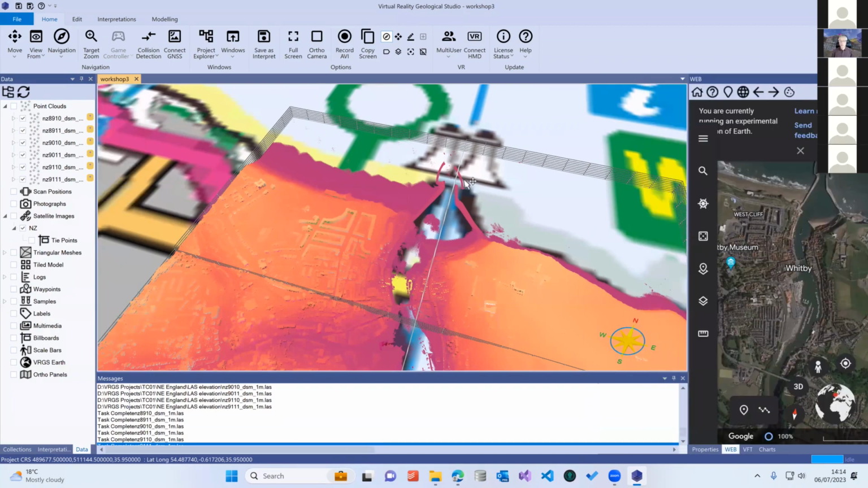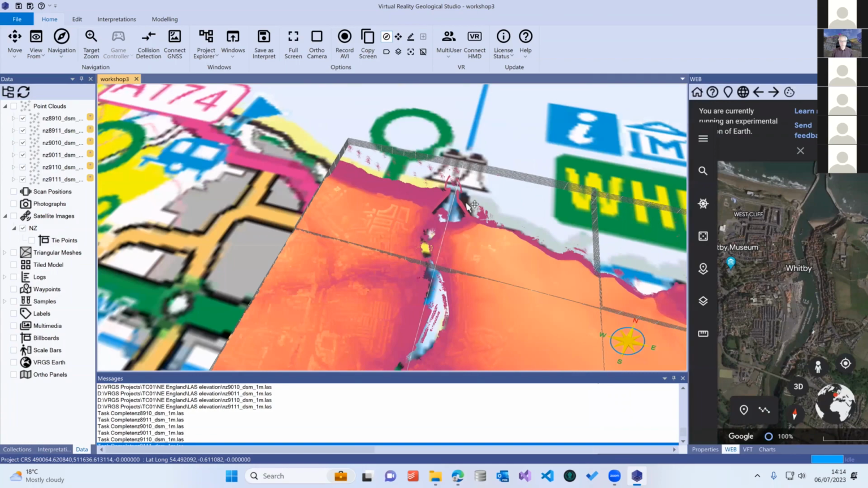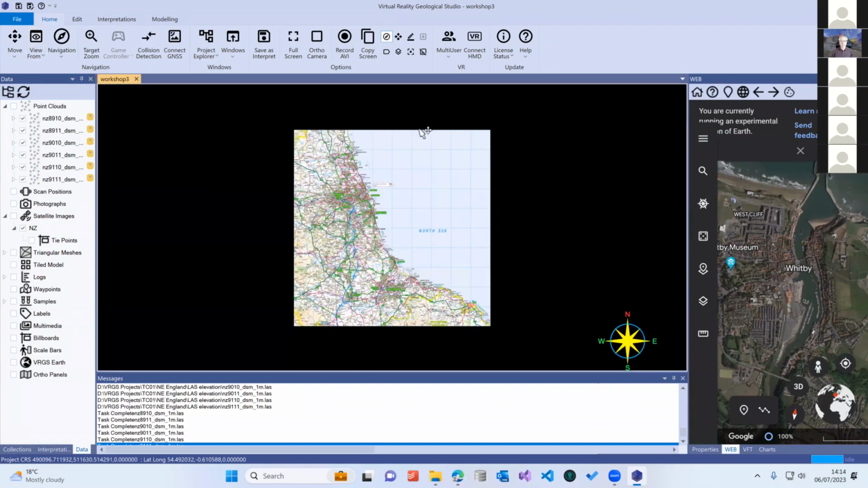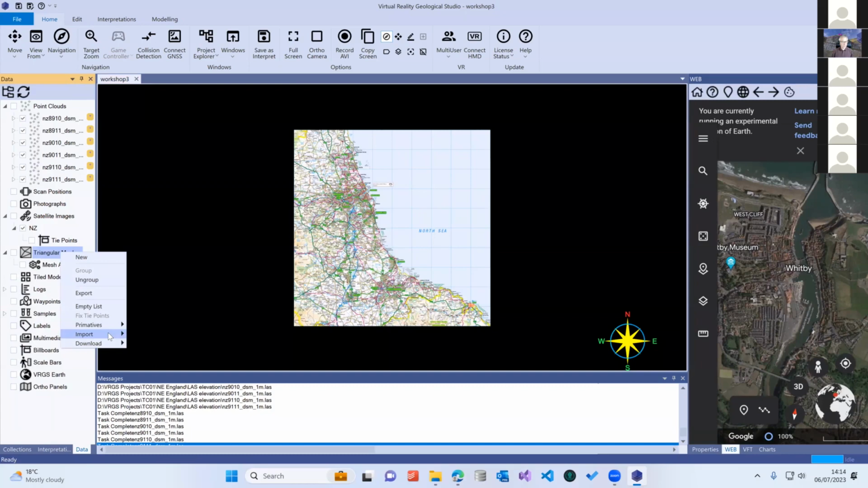Another thing that we can do once we've got our georeferencing in place, and once we've got a model area defined, so there's our model area, you can go to the triangular meshes here and do download elevation.